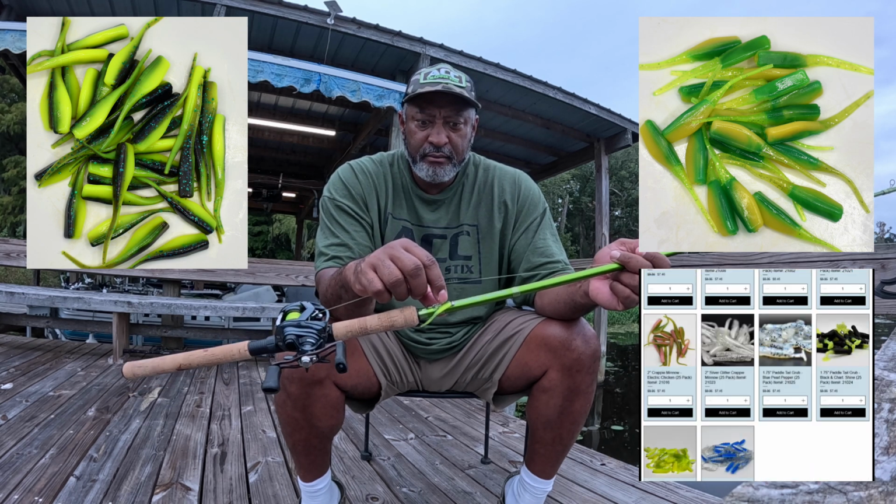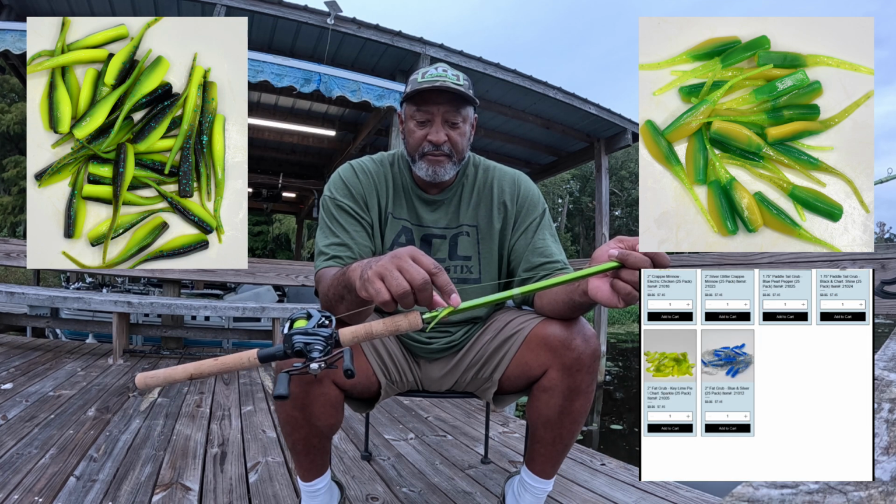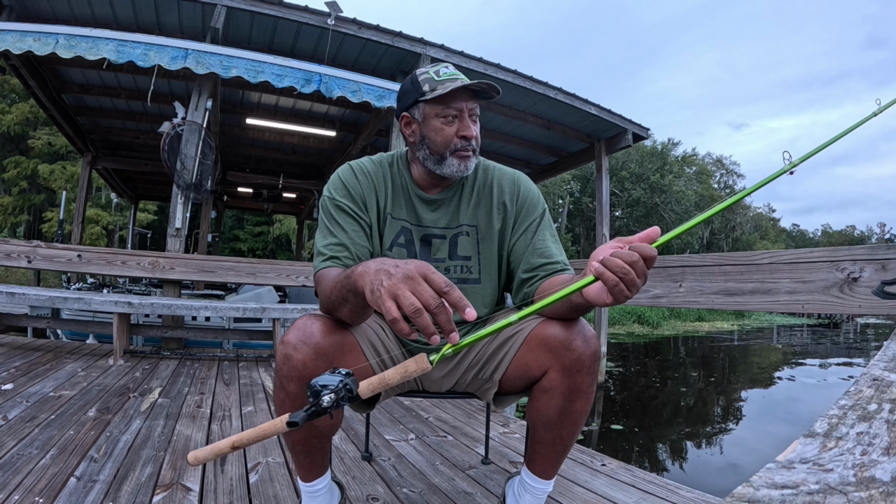As you can see here, I'm using the Crappie Magnet brand, and it's just the double cross version of it. And I really like that particular jig head.